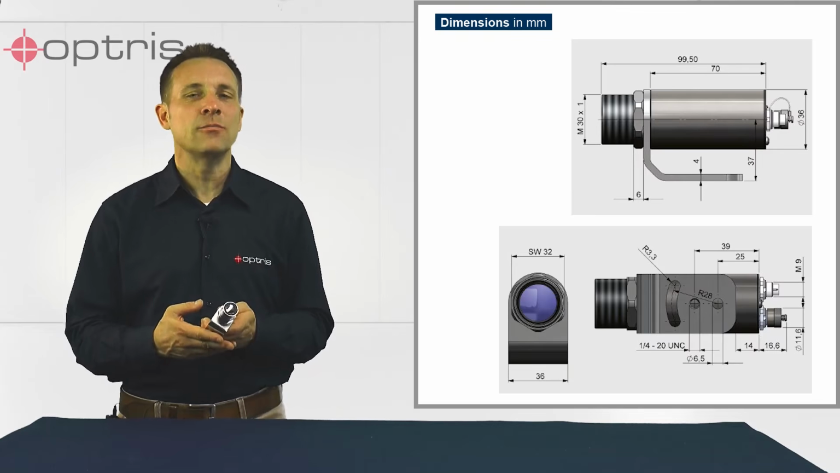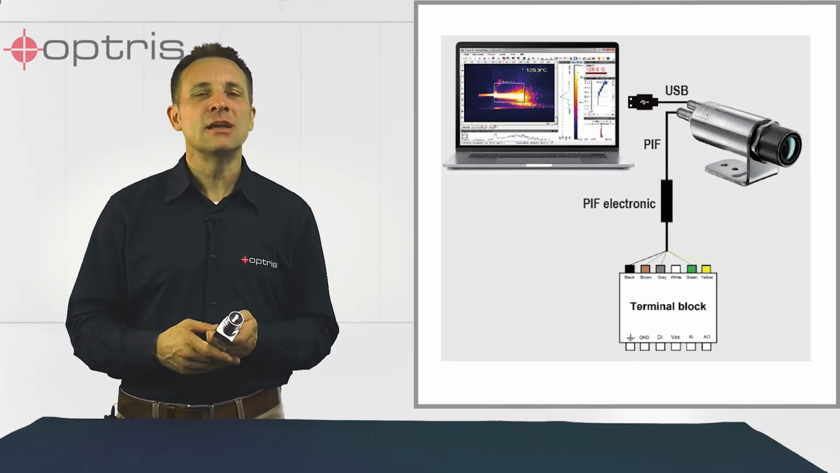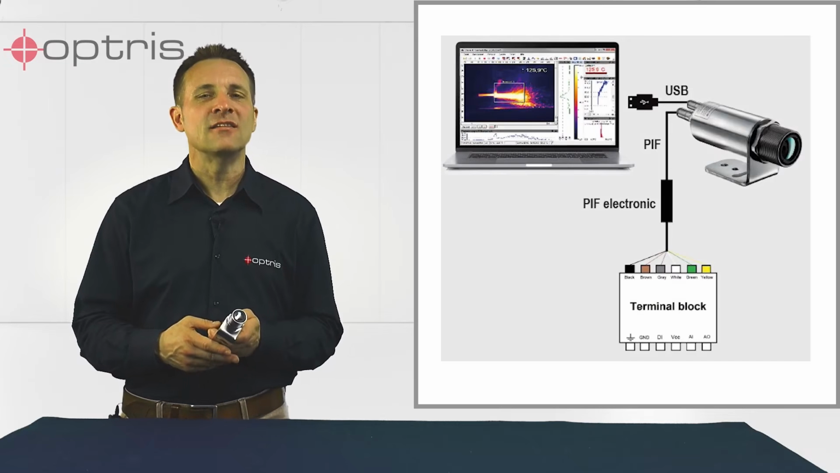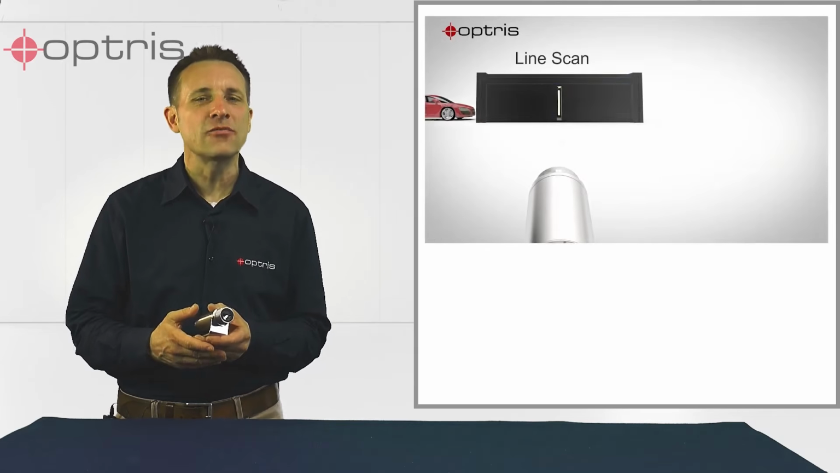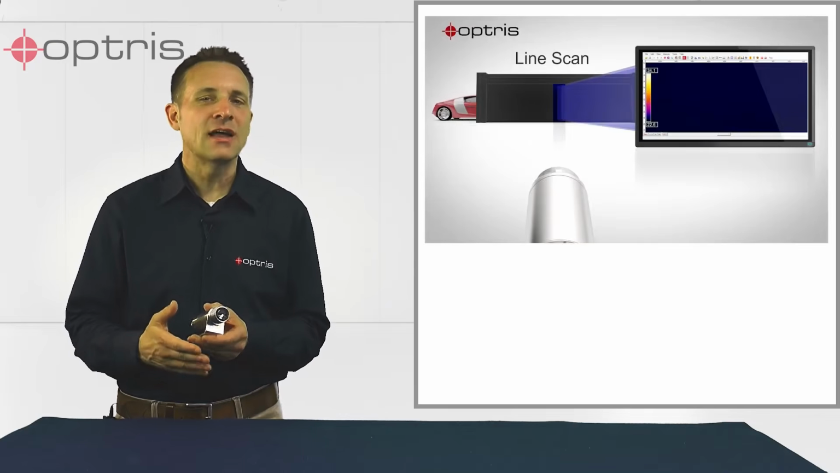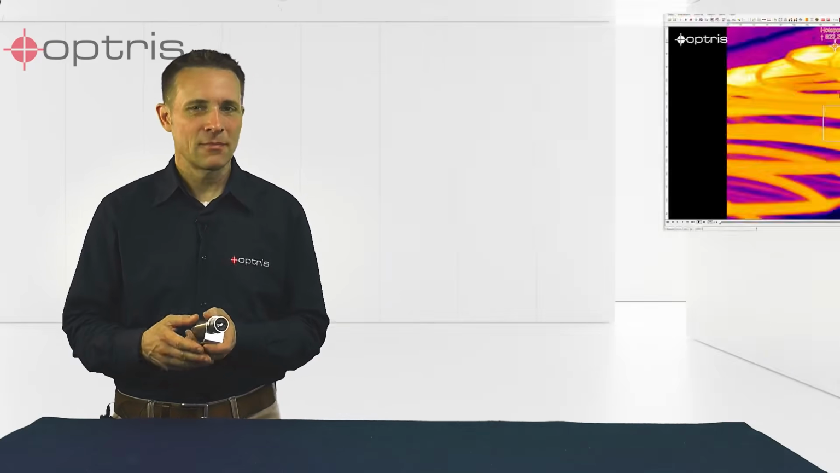accurate infrared temperature measurements. Featuring USB as its primary interface, the Optris Xi640 facilitates seamless connection to computers at 32 Hz frame rate. In combination with the PIX Connect software, the Optris Xi640 offers access to more complex software functionalities such as line scanning or image merging. PIX Connect is a powerful software platform for thermal image processing and temperature data collection.